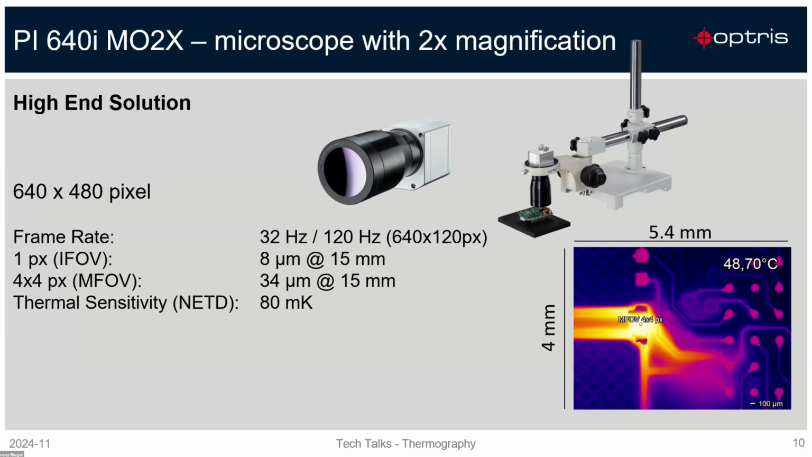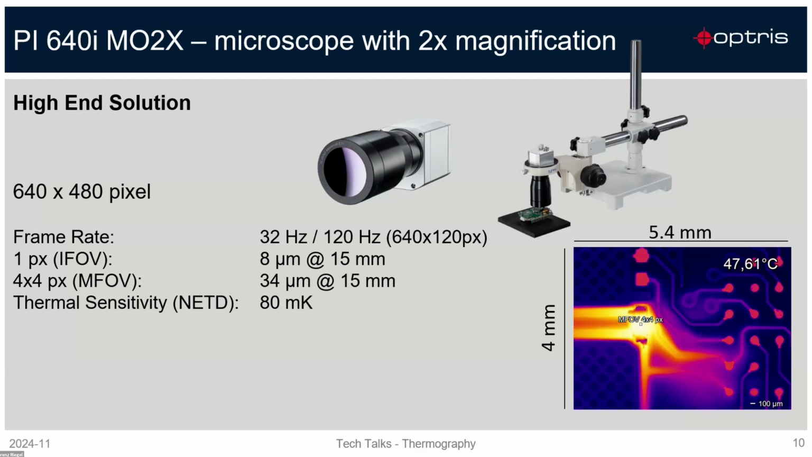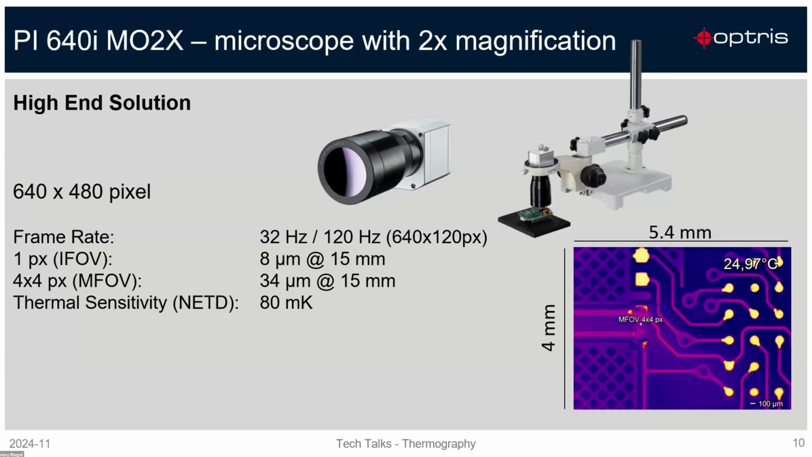So we are supporting you this microscope optic with a special stand because of the limited depth of field. So with this microscope optic, you must have a special distance of 15 millimeters. And with this high precision stand, you can adjust the camera to the right distance.